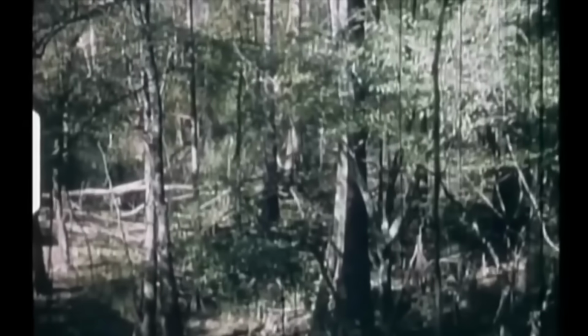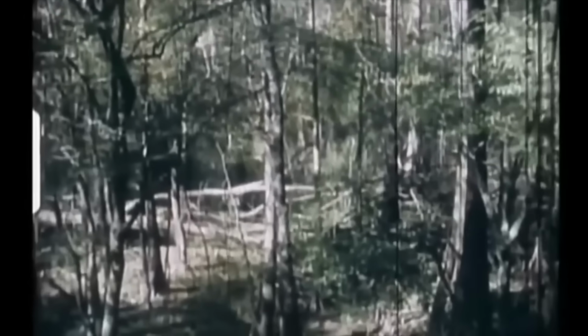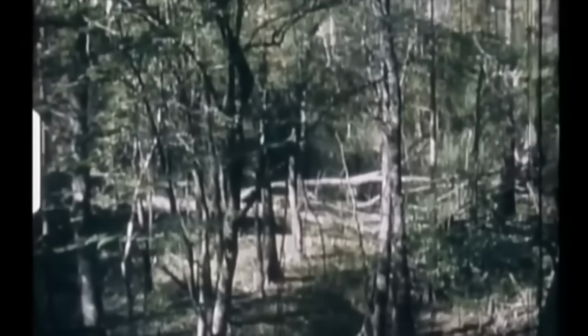The clip quickly ignited fierce debate. Some researchers swore it was a once-in-a-lifetime glimpse into the creature's world. Others dismissed it outright, pointing to the blurred frames and limited quality as evidence it could be anything, or nothing at all. Skeptics argue the figure might have been just a man in waders or an elaborate hoax staged for thrills. But my gut tells me Ford truly captured something alive. Something that doesn't fit neatly into our catalog of swamp wildlife.